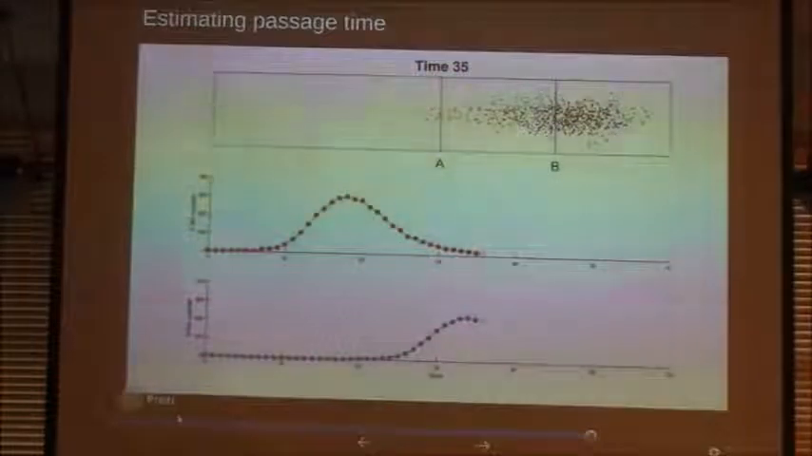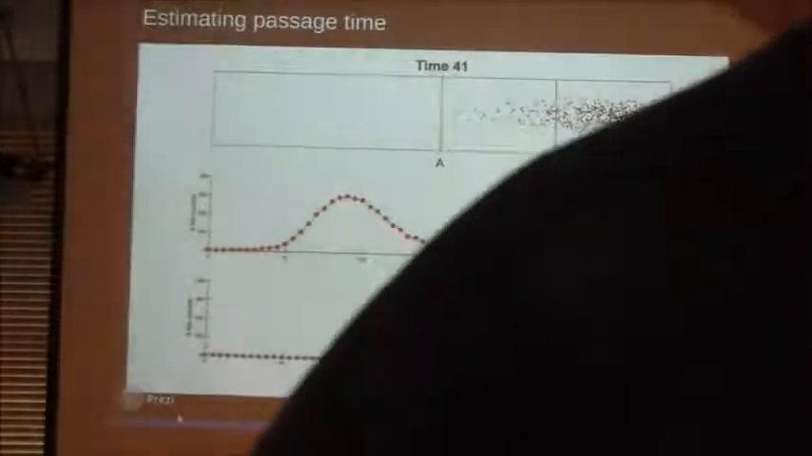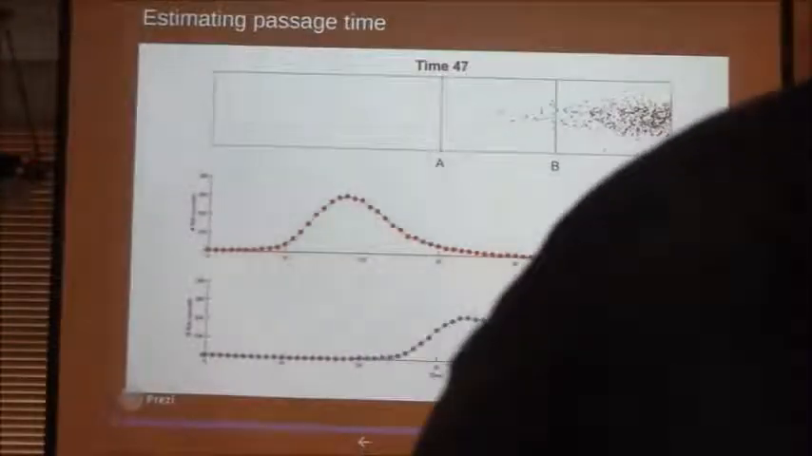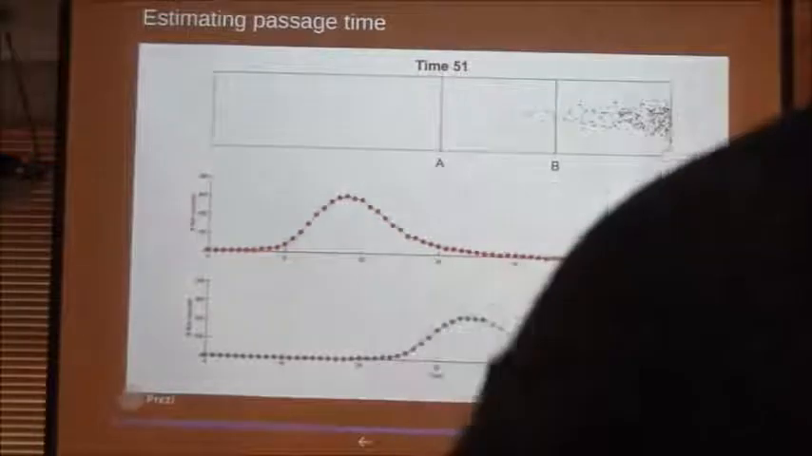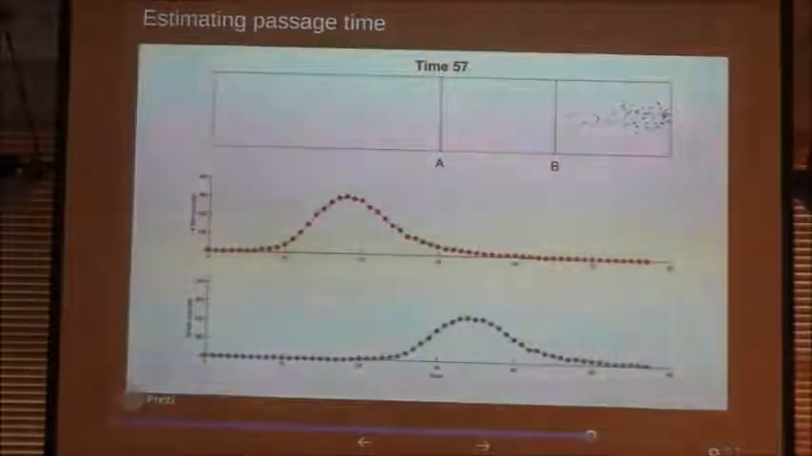It's the same fish. I did throw in a little randomness, so some of the fish disappear between A and B, so the curves aren't exactly the same. But it's pretty clear. We know they're the same fish, so we can get an idea of the lag time by looking at the difference between those two curves. But just eyeballing it doesn't really work.